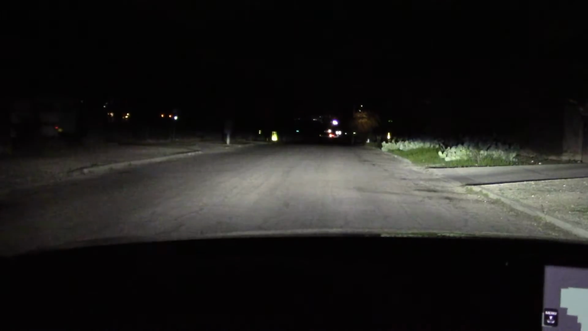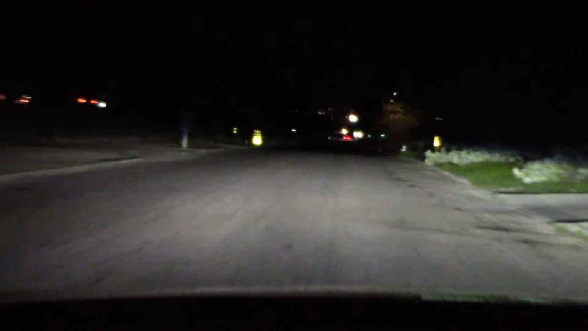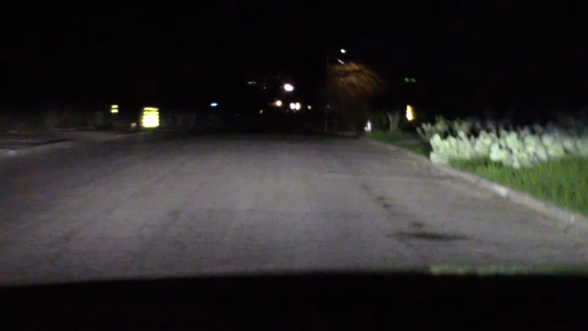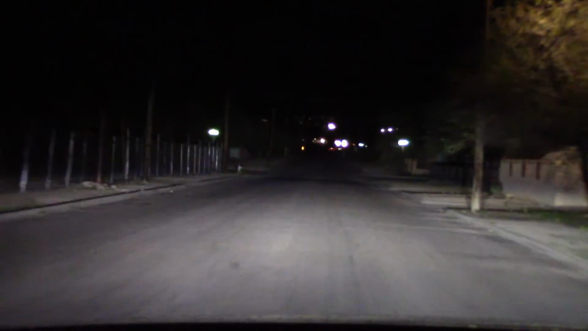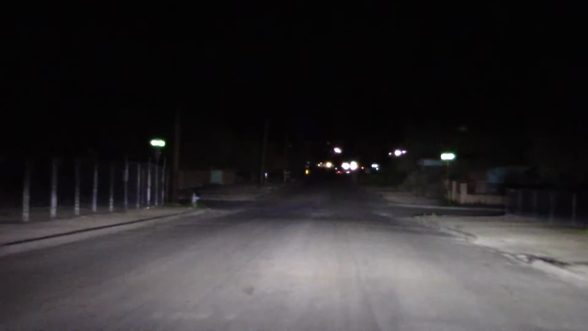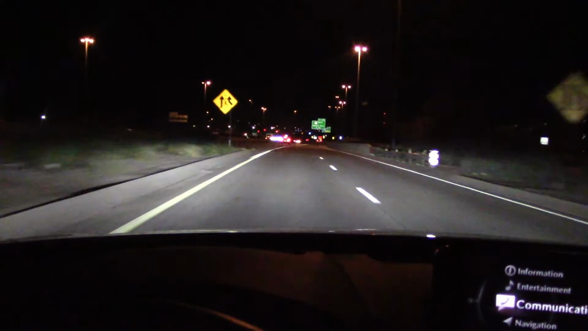So let's see, lights off, low beam really reaching down, and high beam reaching further. Very, very nice. Let's get on the freeway, light up some road signs.